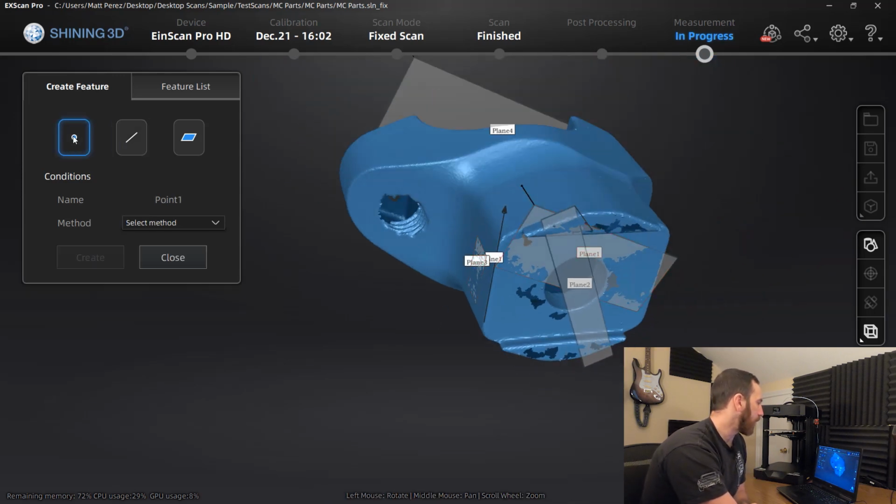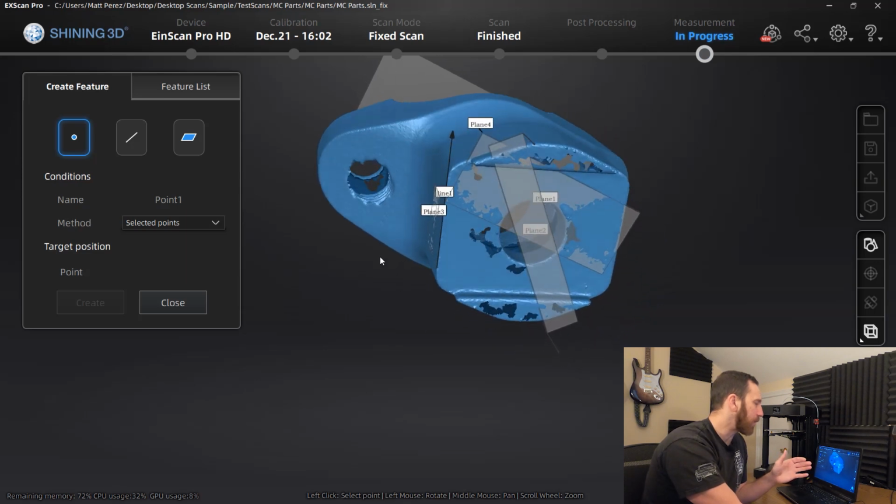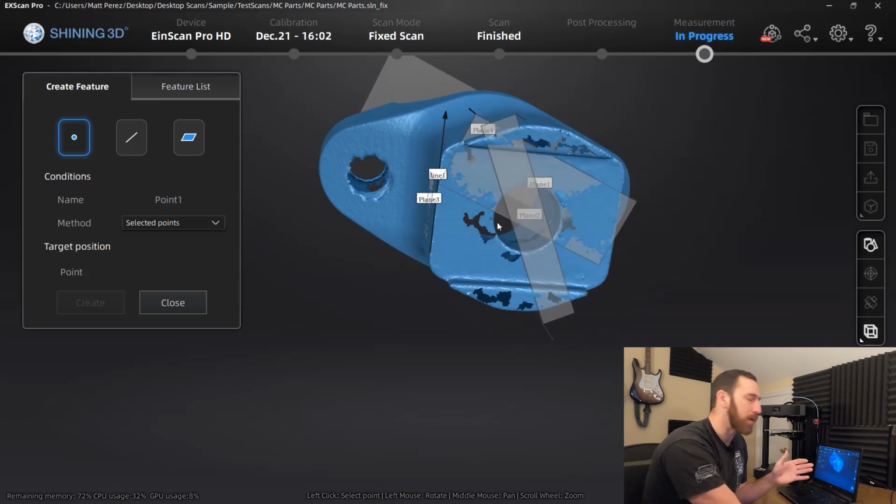And then to define a point, we have either a line-plane intersection or we have a selected point. Now, this is where this process kind of falls apart a little bit, because for reverse engineering this thing, I would love that point to be in the middle of that circle. I don't have an option to do that. I have to select something on the mesh.